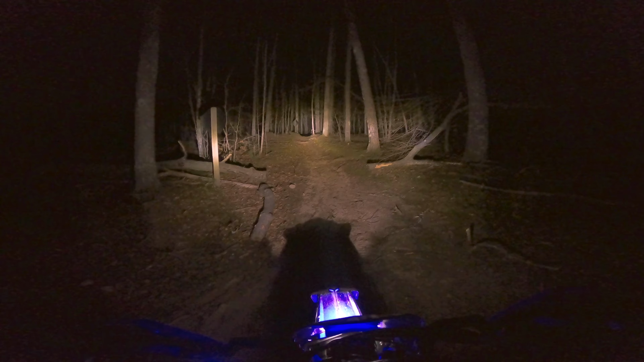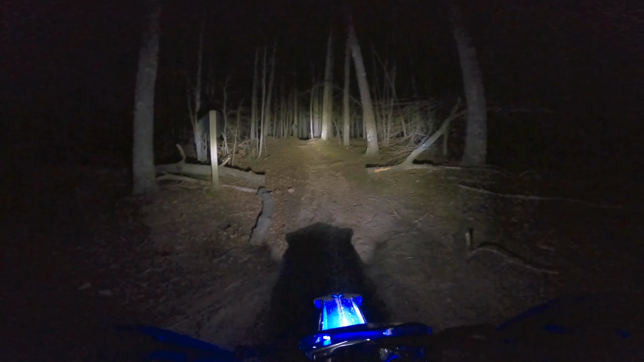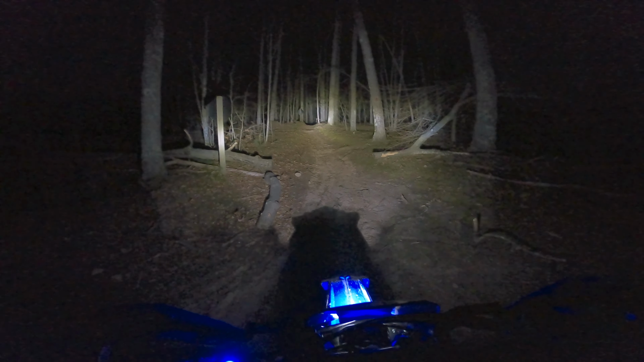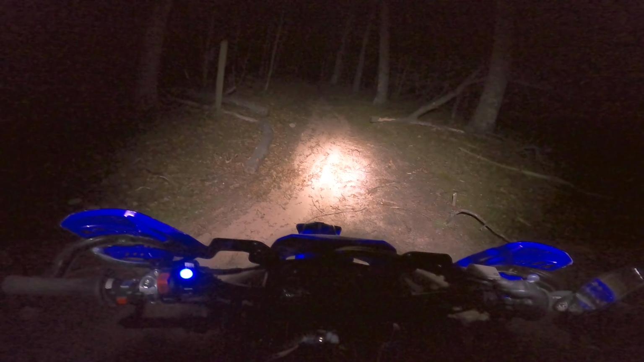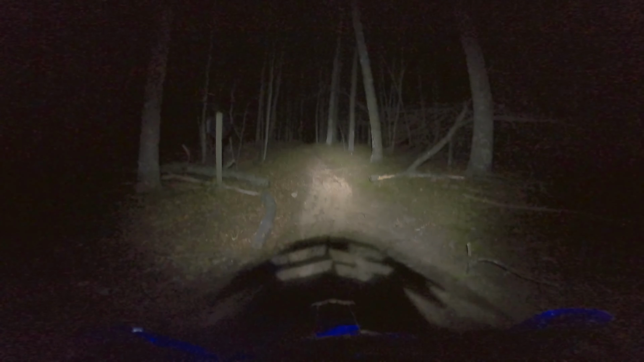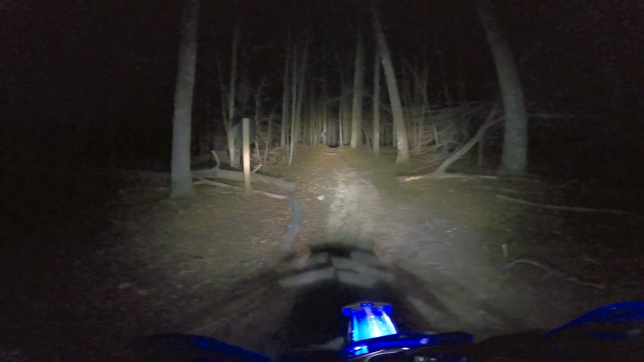So this is the new Baja Designs headlight. Pretty bright. Aimed a little bit too high. I gotta adjust it, I think, for next time. And then I'm pairing it with my Tusk helmet light. So the both of them, plenty of light.